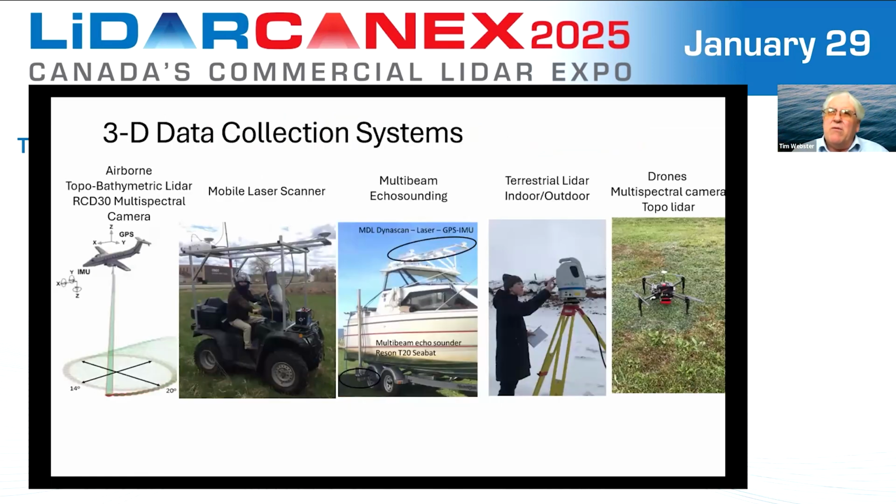So I've been working with LiDAR now for probably over 20 years, 25 years. And just a very broad overview, LiDAR is becoming quite ubiquitous. We range from, for example, airborne LiDAR, in this case an example of a topo-bathymetric airborne sensor. Of course, topo-lidar has been around a long time, since the 90s, perhaps even some prototypes before that.